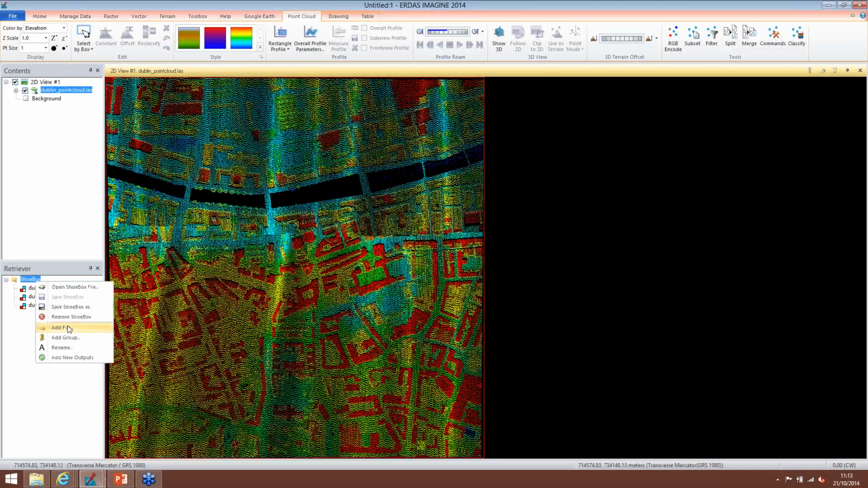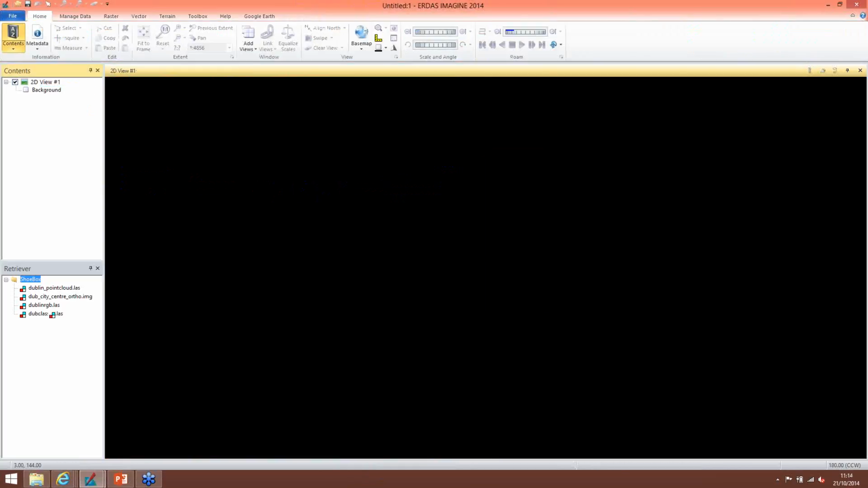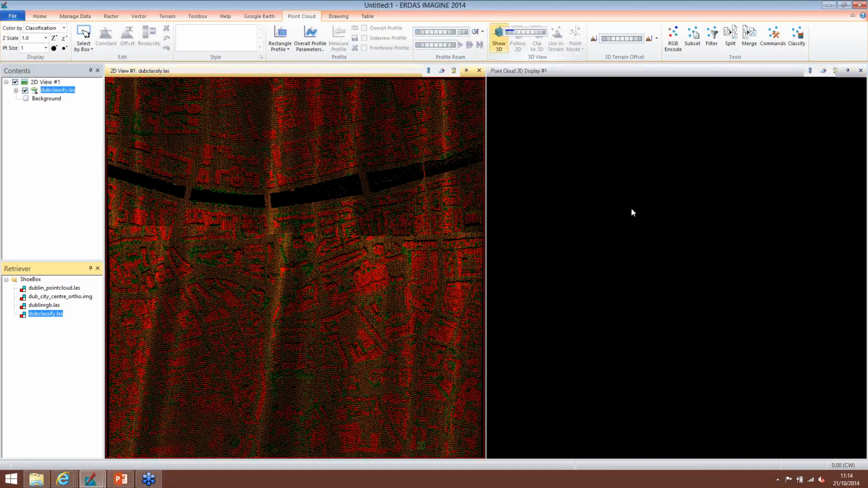Again, we'll add our new file to our shoebox. And drag and drop again. Again, it'll look like the original until we change the color by classification. So you can see here, the brown's the ground, the green's the vegetation, and the red are the buildings. Show that again in 3D. There we go.